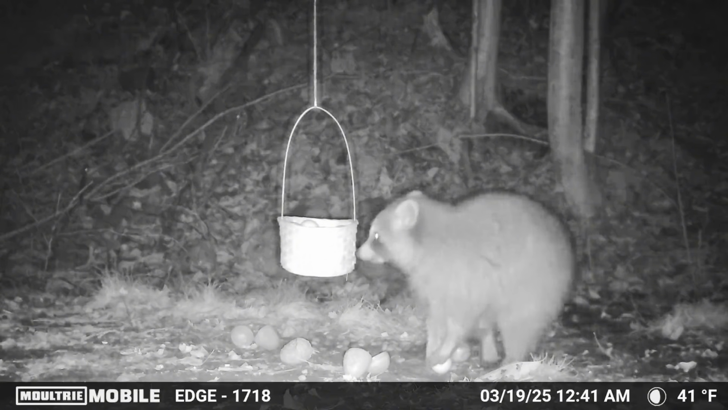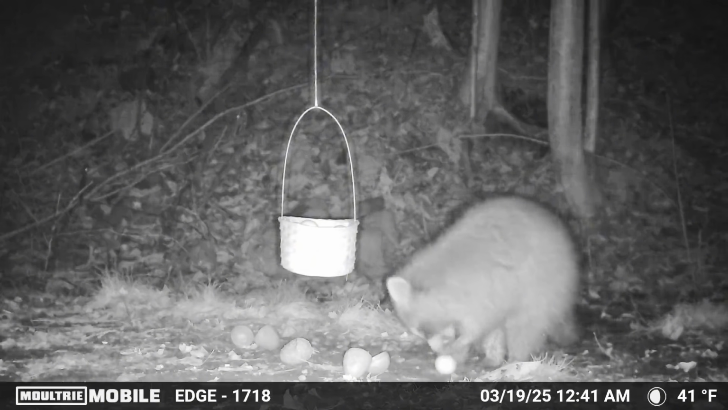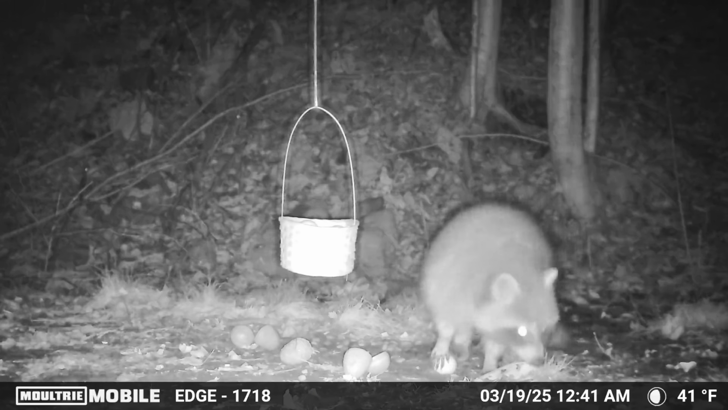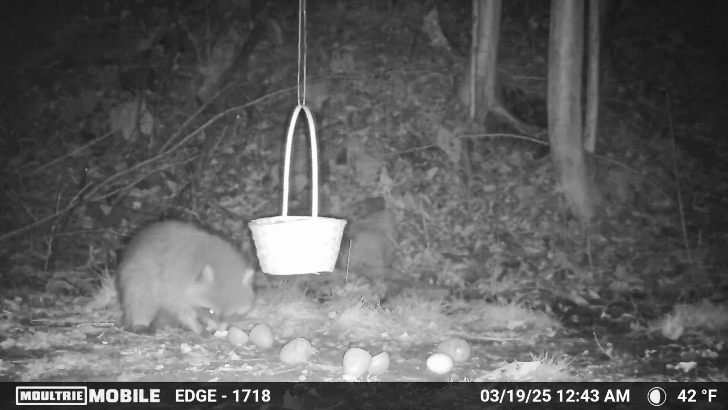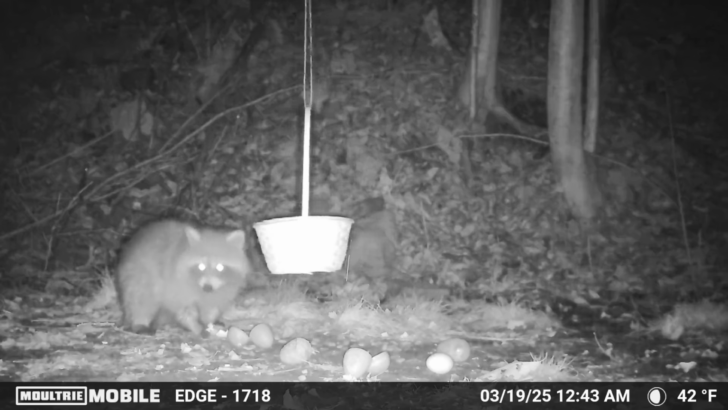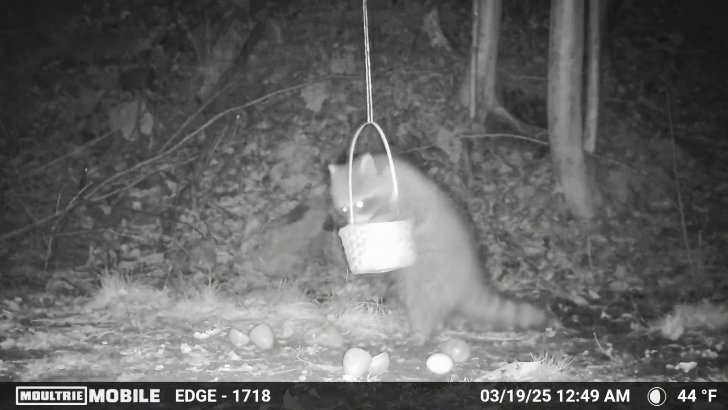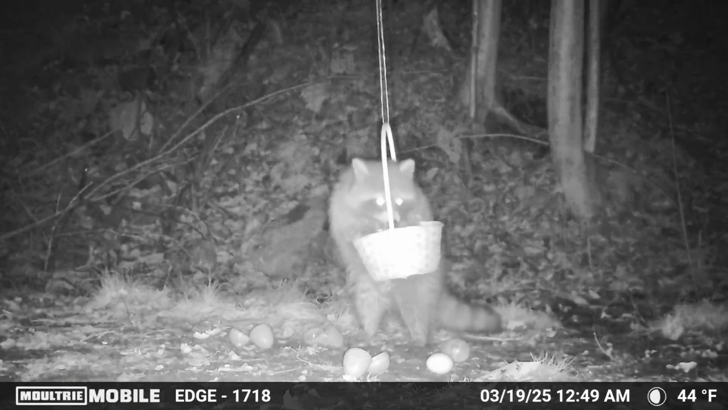And just 5 minutes later after that porcupine ran off, there's a raccoon there, so I have to wonder if the porcupine possibly wasn't scared off by the raccoons passing through the area. This guy here was swinging all around the basket to try to reach down in there and get a hold of his next egg.